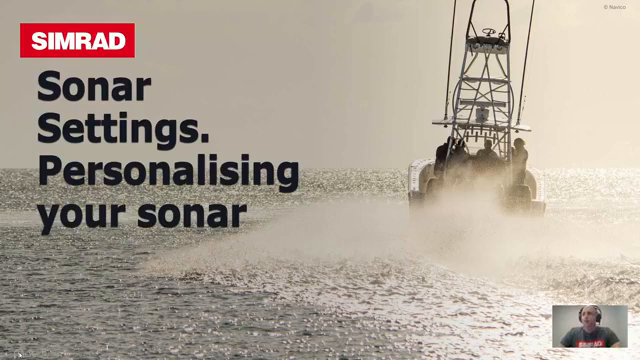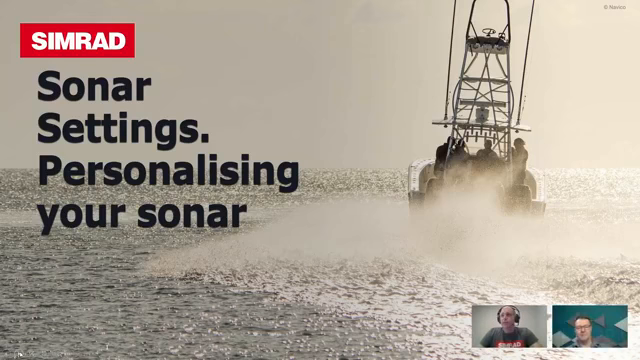Okay, well, it looks like I might have lost Greg, but we'll continue on anyway. So the purpose of what we're trying to do tonight was just take you through some of our sonar settings and ways to interact with an NSS Evo3 product or Evo3s. I'll go through a number of the commonly used features and talk to you a little bit about how they affect the sonar performance and how you can interact with them to personalize the way that you view your sonar.